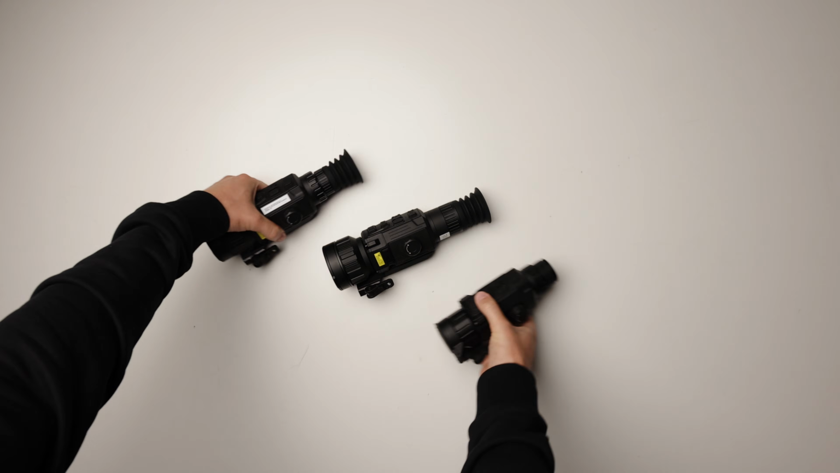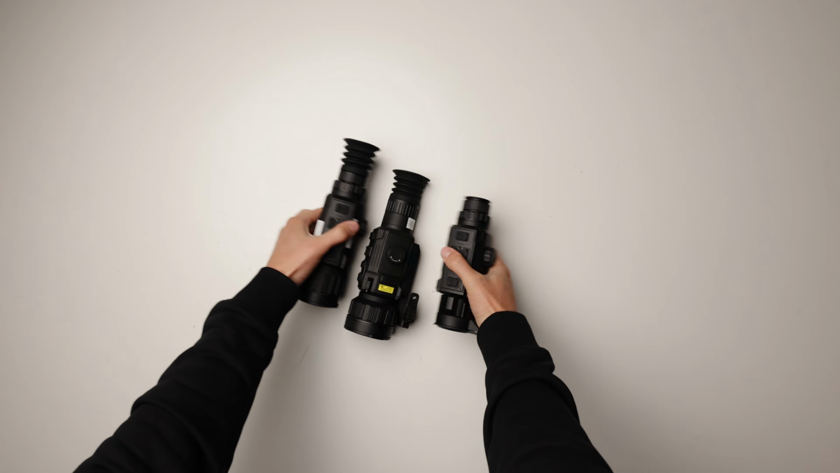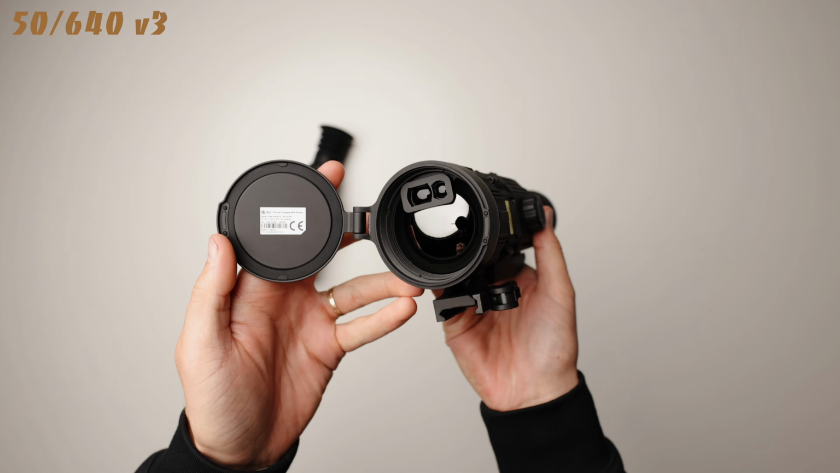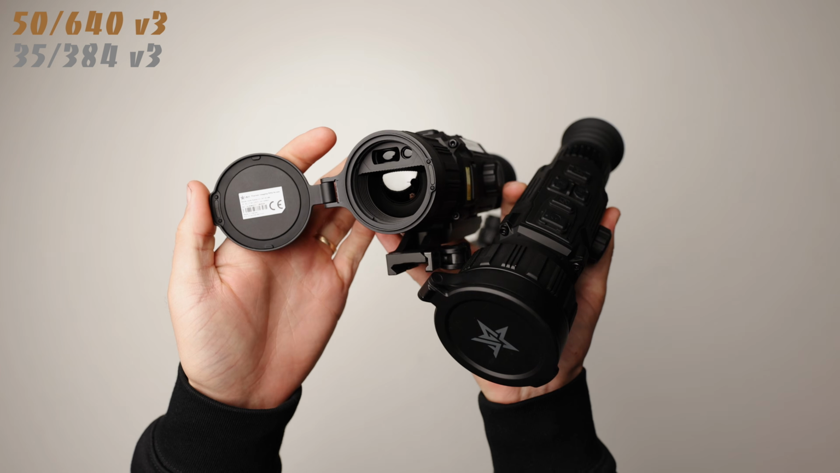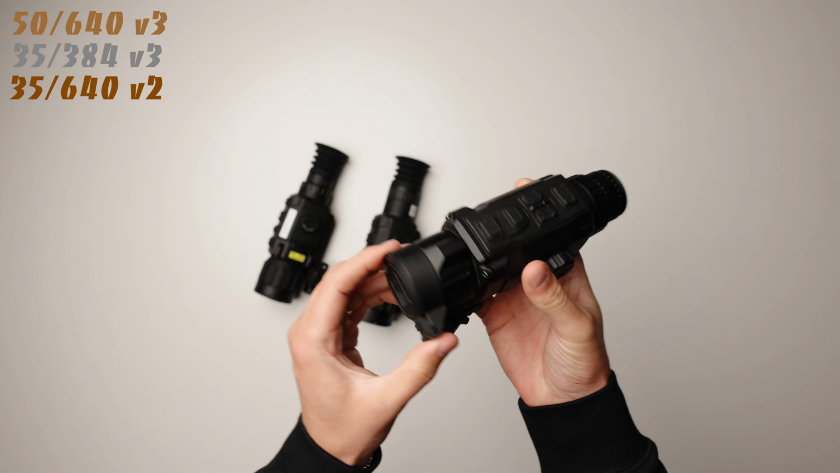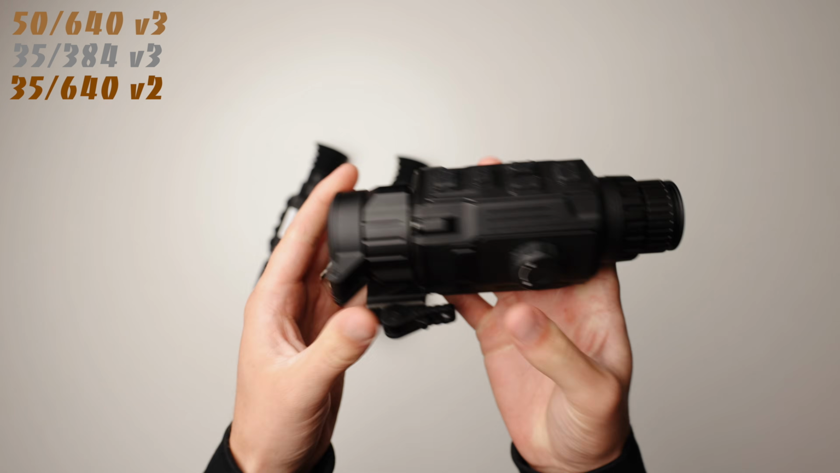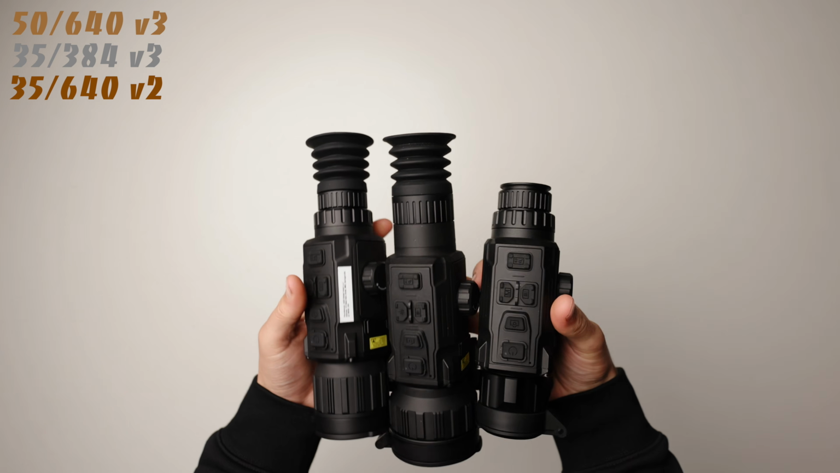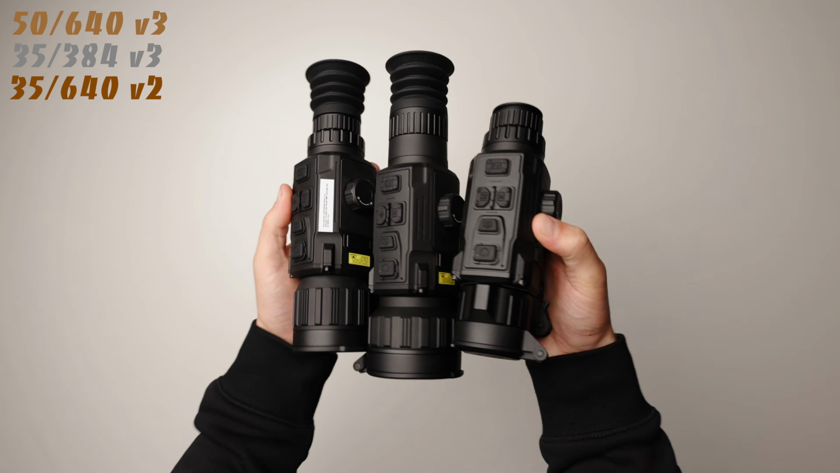In this video, we're going to compare 3 different AGM thermal scope Rattlers with one another. In the lineup, we have the newest version 3 5640 with a built-in rangefinder and ballistics calculator. Then we also have the version 3 35384, which does have the built-in rangefinder and calculator as well. And then we have the previous generation Rattler version 2 35640, which does not have a rangefinder or ballistics calculator, but at the time was still an incredibly nice thermal optic. Hopefully after this video, you'll be able to decide which thermal scope is best for you and your budget.